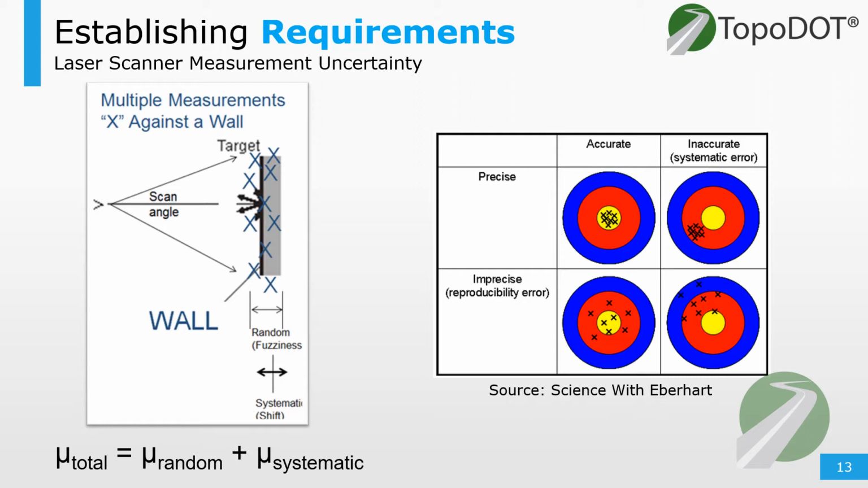For systematic error, this is the shift in the data. The average of the data can be shifted from the actual wall. So if we're looking for a flat surface, we can imagine or visualize fitting a line down the center of the data cluster. That's going to be slightly shifted from where the actual wall is. This could be due to a few things: registration mistakes, wrong temperature and pressure settings, reflectivity issues, the distance to the wall, or even the incident angle of the beam.